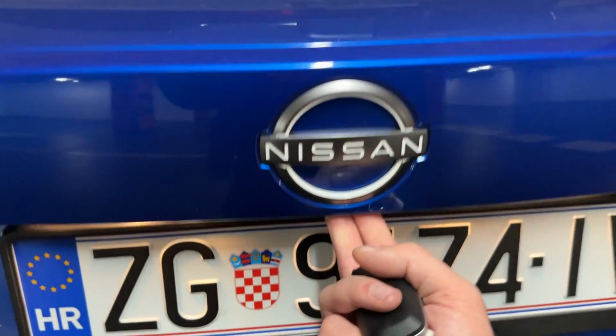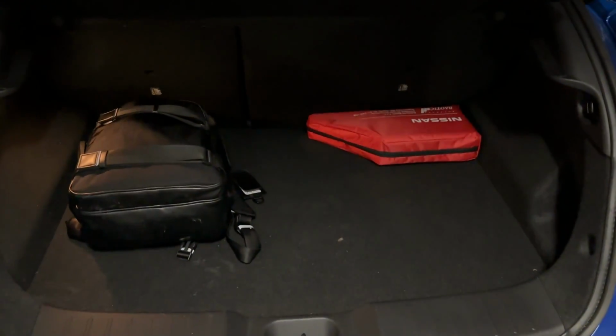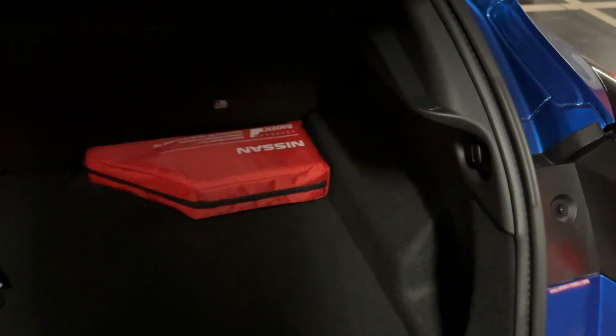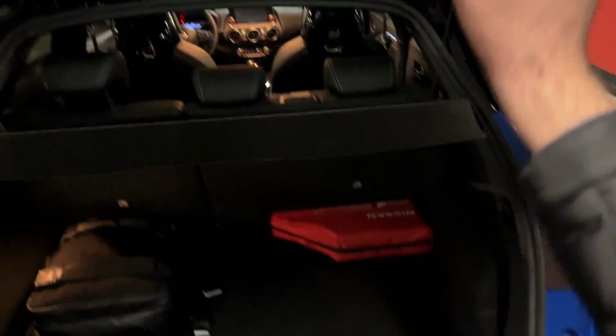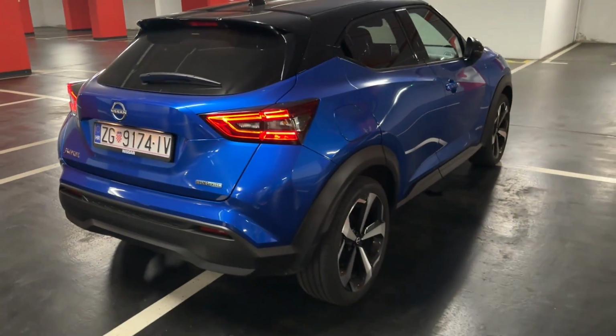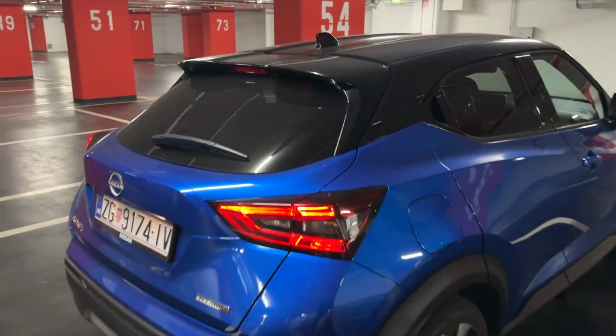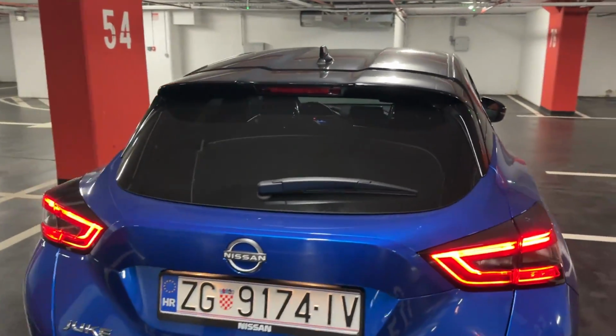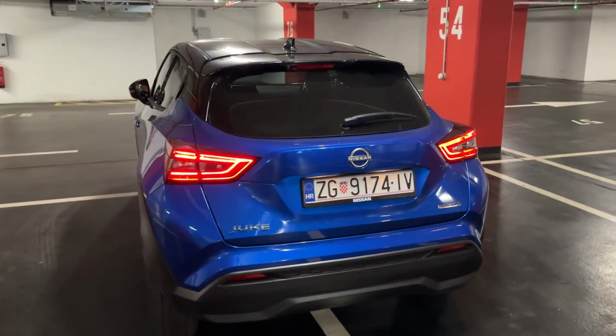Let me show you the trunk space. 354 liters of room, and you also get the spare wheel here. Hooks for your shopping bags, and from this angle, there we go. You also notice the spoiler here at the back. And now we are ready to go on a drive.